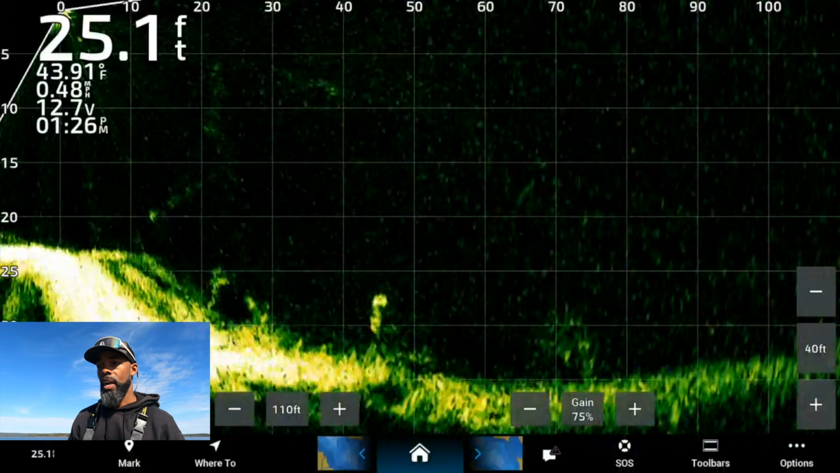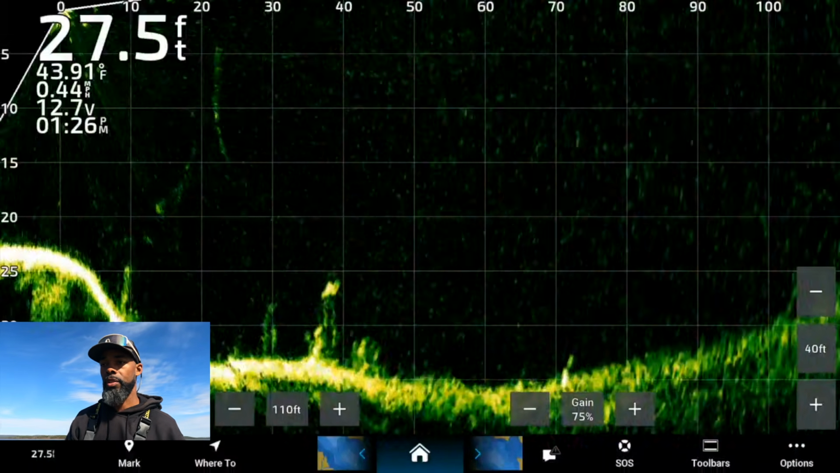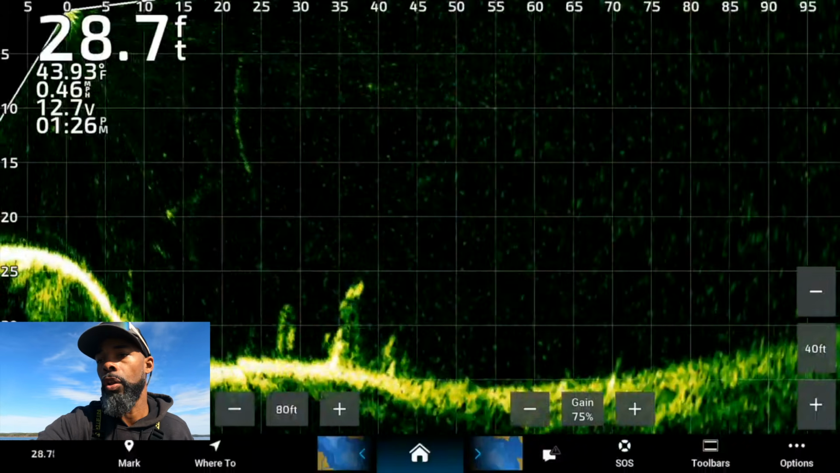I set my forward range out pretty far so I can pick up on baitfish, or I can pick up on structure, and then as I see it, I can close in on that.